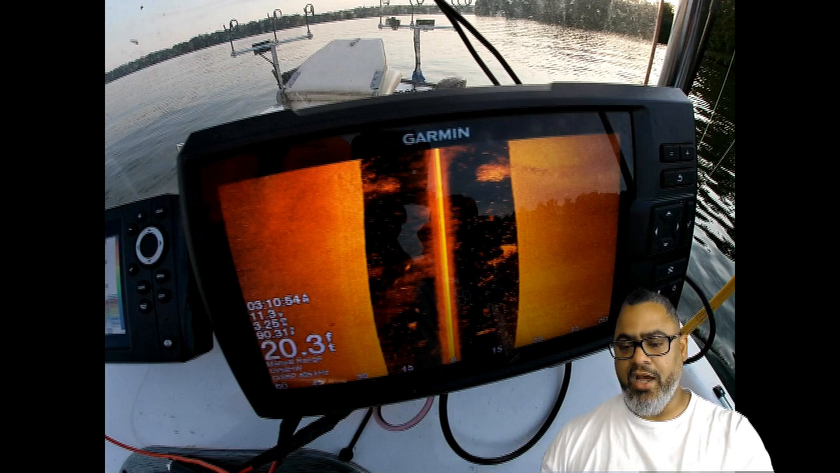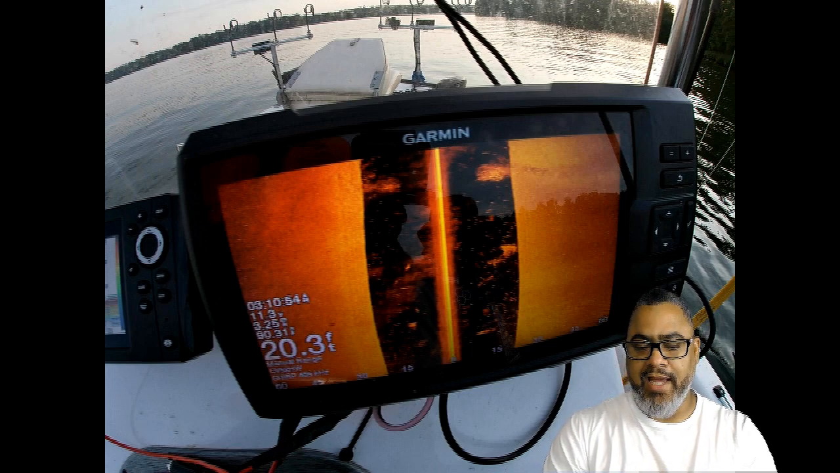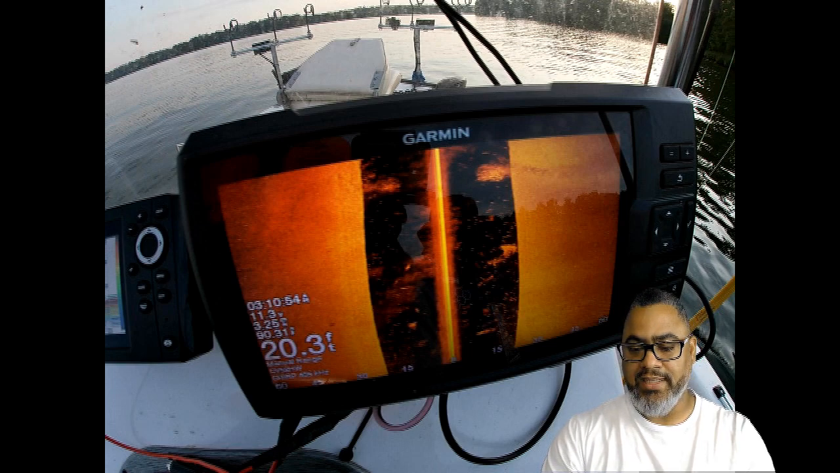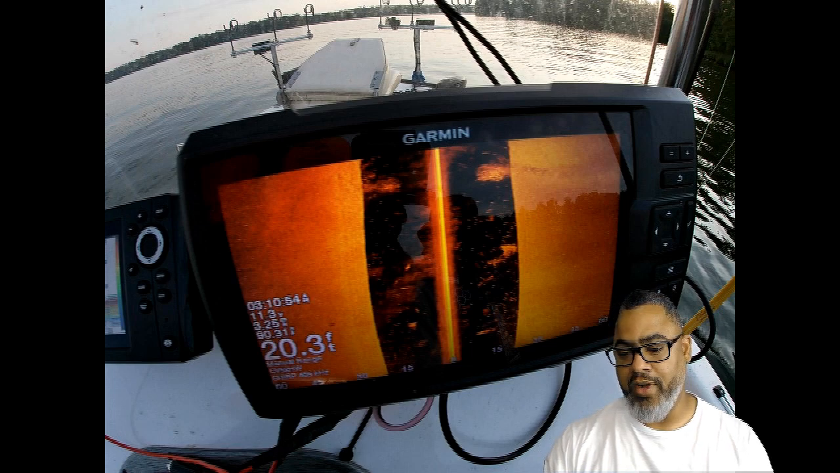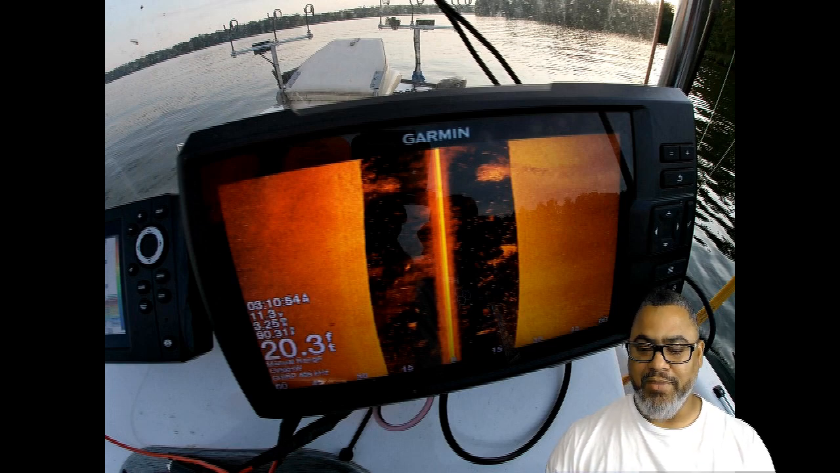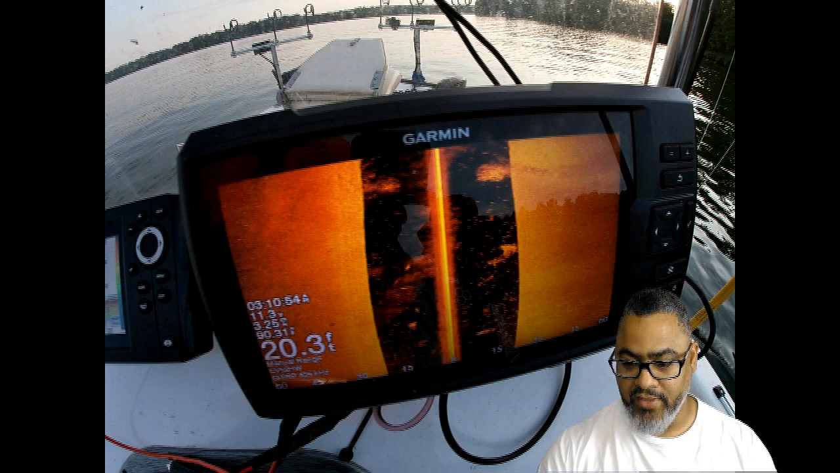You can't see anything off to either side, because I have my side imaging transducer right beside my 2D sonar transducer. So basically, the reason you're not seeing that same brush pile on the side imaging portion of the graph is because I'm going directly over it. I've already picked it up on side imaging, so I'm going over it just to reorient myself so I can hone in on this particular brush pile. So I'll let the video finish so you can hear what I was saying.